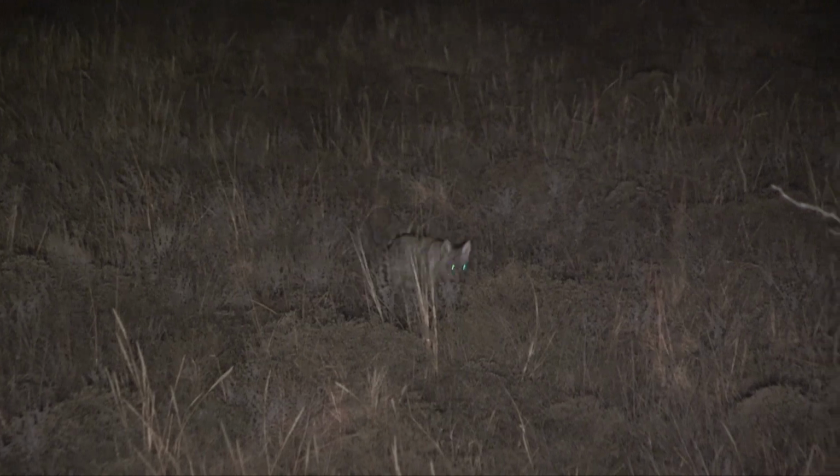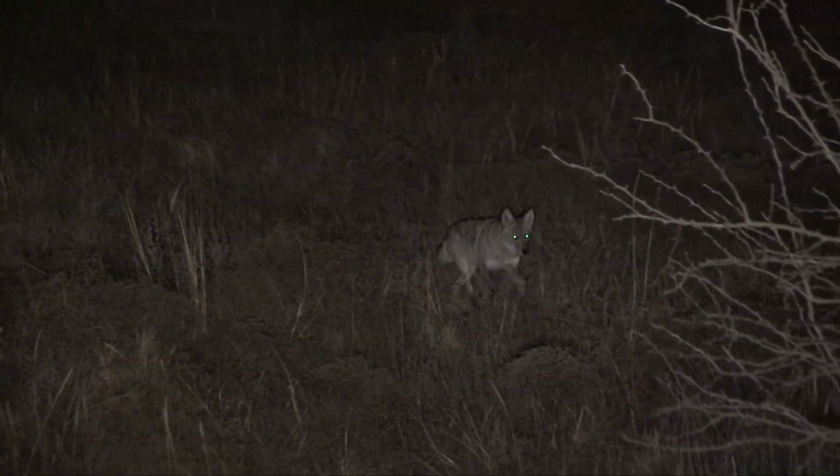This big furred up coyote was taking his time to get there, but we were in no hurry and had nowhere else to be. We were gonna take our time reeling this one in and put him in the position we wanted him.